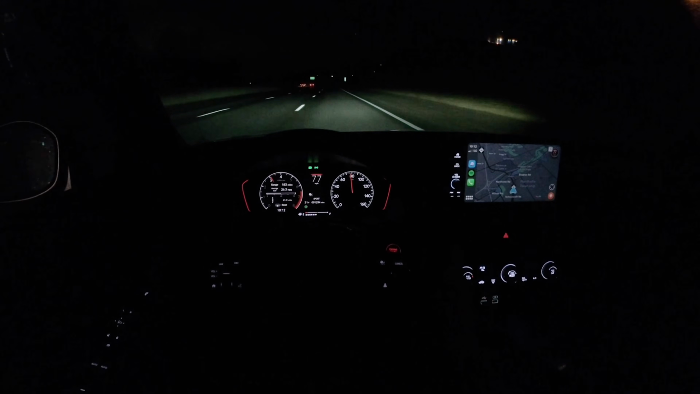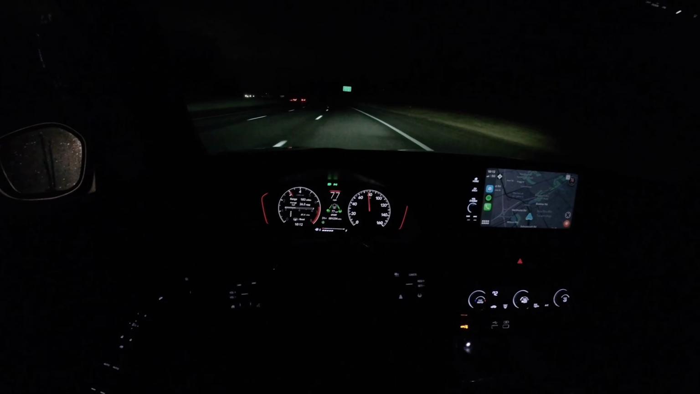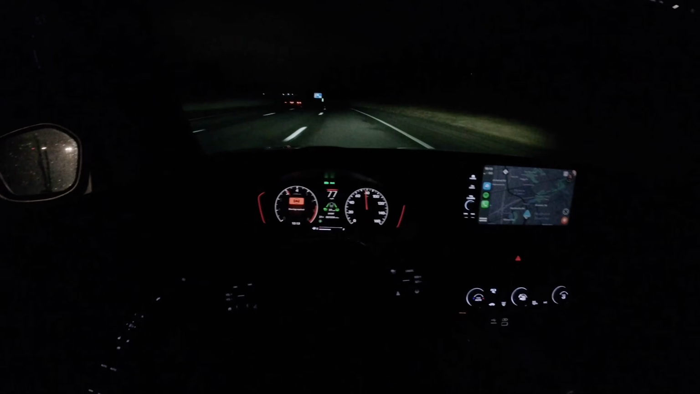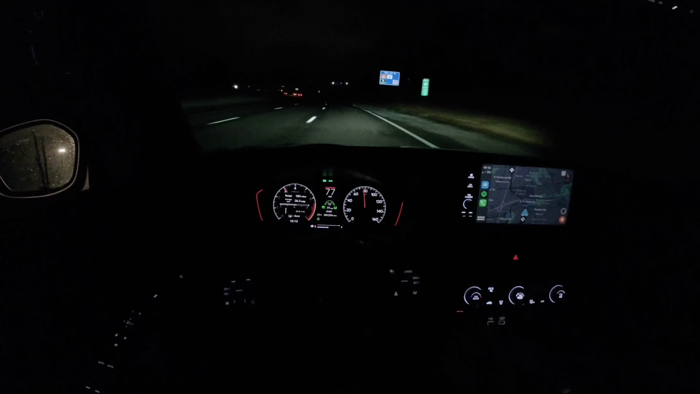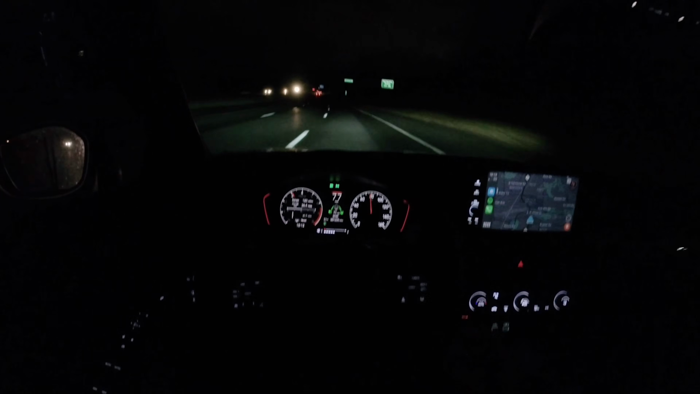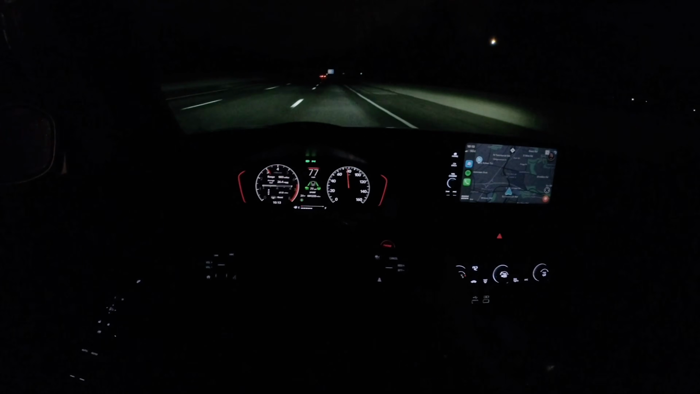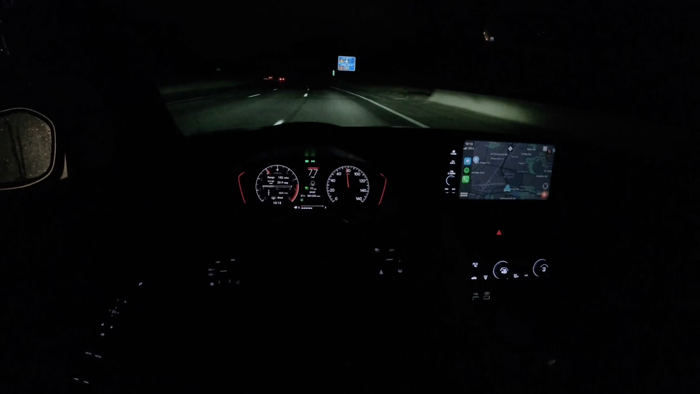Let's engage cruise control and lane keep assist. See how it handles this corner. Not touching the wheel, and it is doing a beautiful job. It will prompt you to actively take over the steering about every 10 seconds or so. It's not like you can just let the car drive itself. Super easy to enable and disable those systems. The buttons are just right there on the right side of the steering wheel.